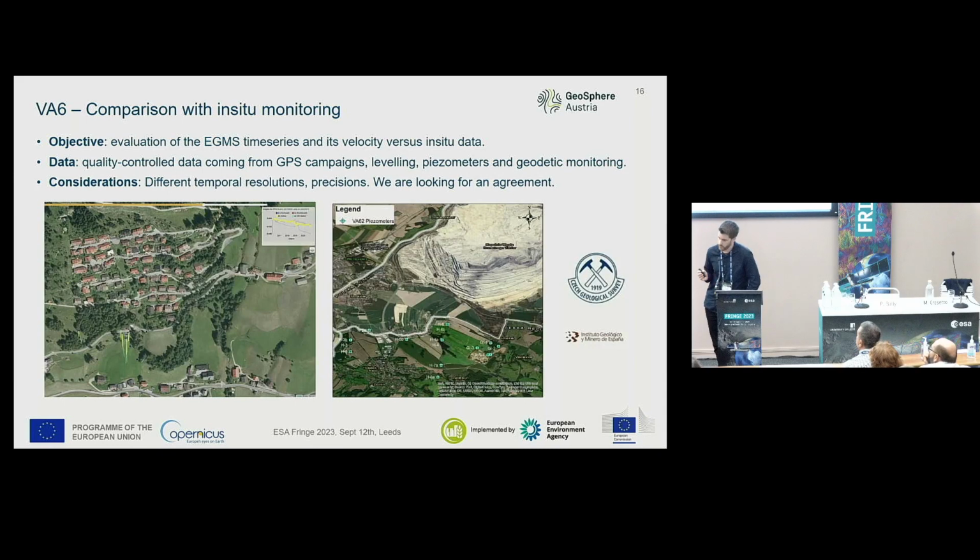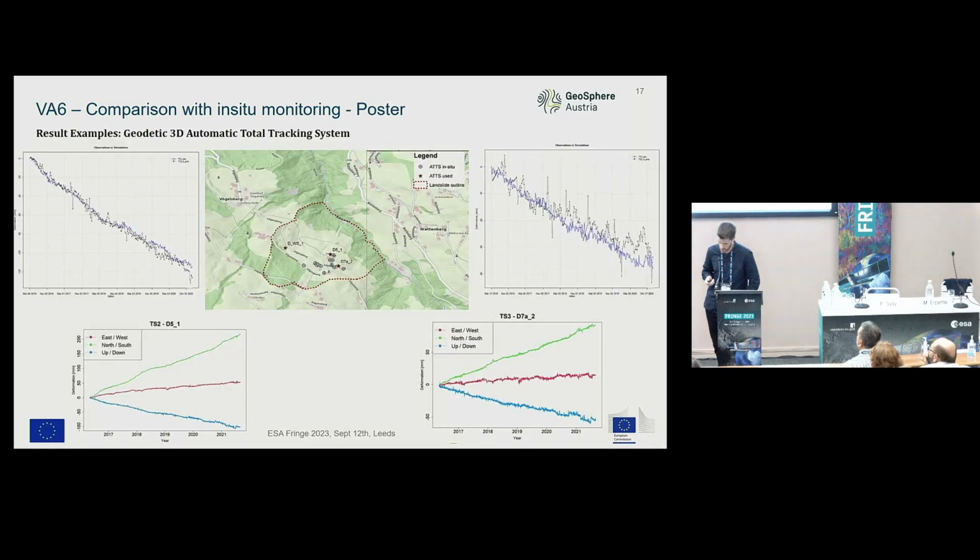And we have other data coming from GPS campaigns, leveling, piezometers, and geodetic monitoring, also provided by the Czech Geological Institute and the Spanish Geological Institute. Here is an example, a landslide area in the Austrian Tyrol, and we see overall and general agreement with the automatic total stations tracking system.